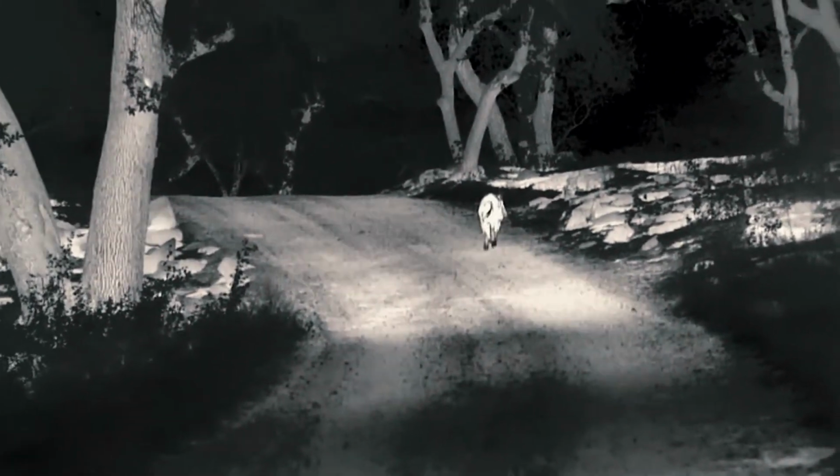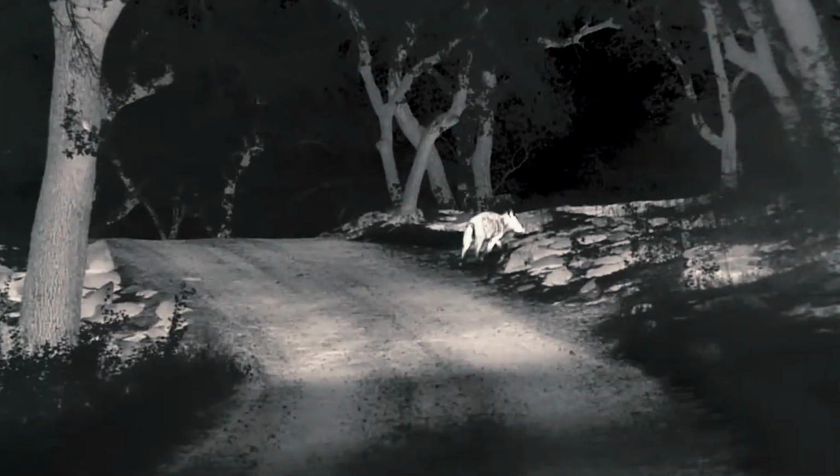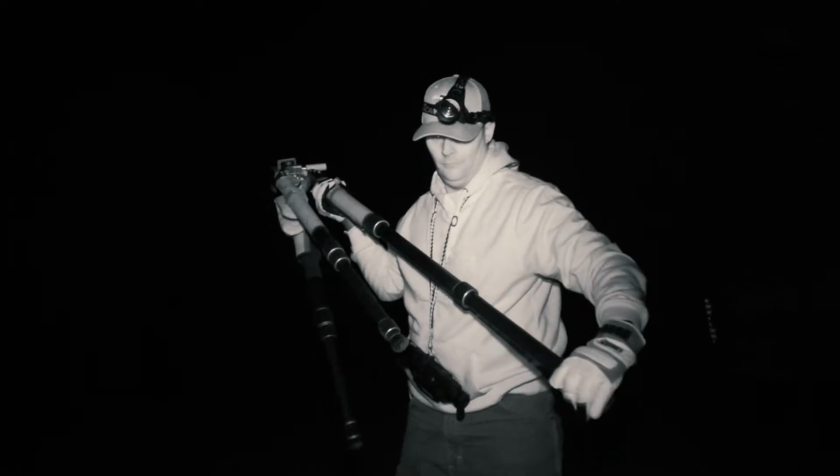We've been driving around the lease and we've actually seen quite a few hogs, but the wind is super calm and it's just been really tough to get a good stalk to work out so far. But we're gonna keep after them and see if we can make it happen.